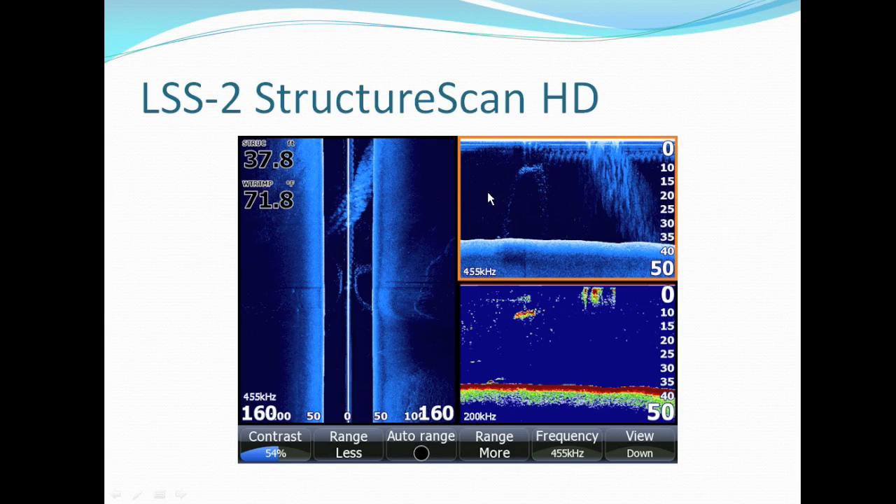This is another split screen view that you can do, and this is where the bigger screen also comes in really handy, because since you have more screen real estate, you can see each view that much more comfortably. Here it looks like a lot of bubbles, and here this looks like a small school of bait fish. This is the down imaging at 455 kilohertz. This is the side imaging. Remember, it can do both things at once. This is 160 feet on each side of your boat. Here you can see the school of fish that you just passed, and this is what looks like the bubbles.